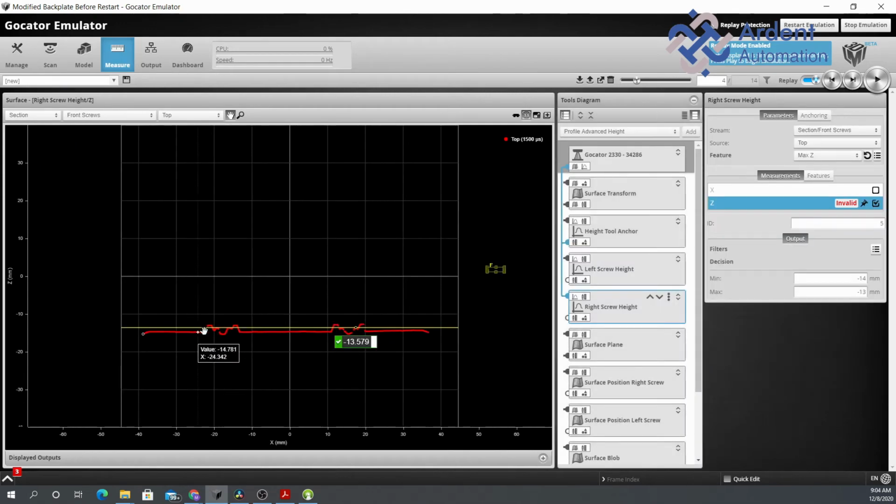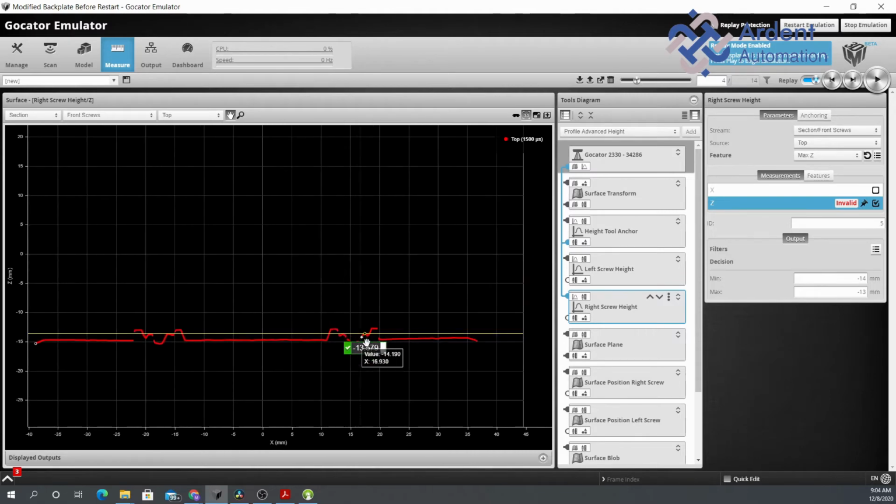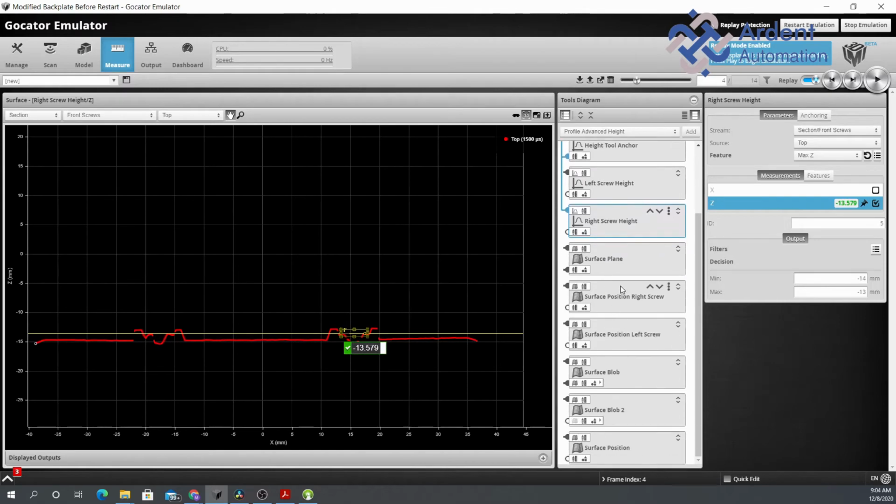And then you are drawing in a box that's looking for the max Z height inside of this area. So as we click through here, you can see how it changes. So that's one way to do it, and that's a pretty simplistic way.